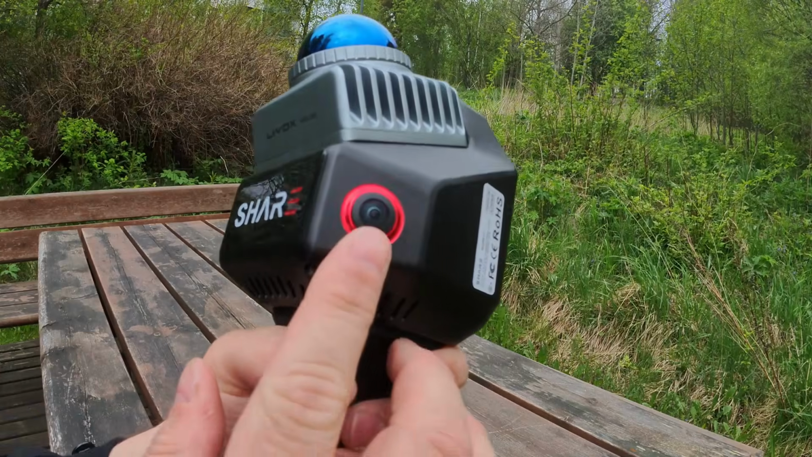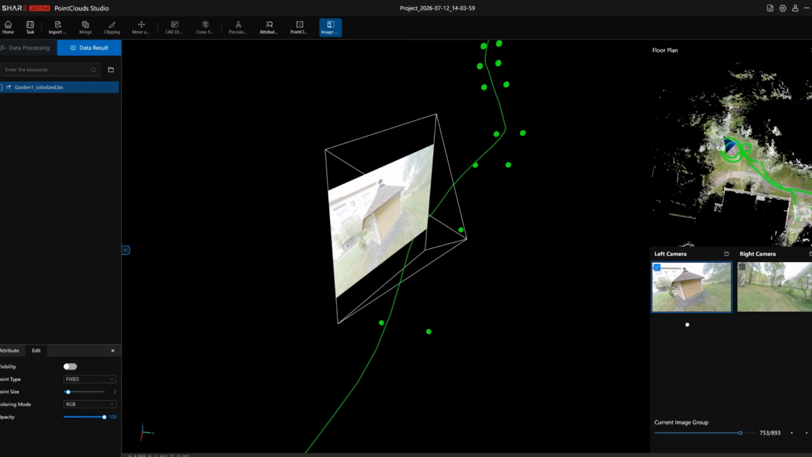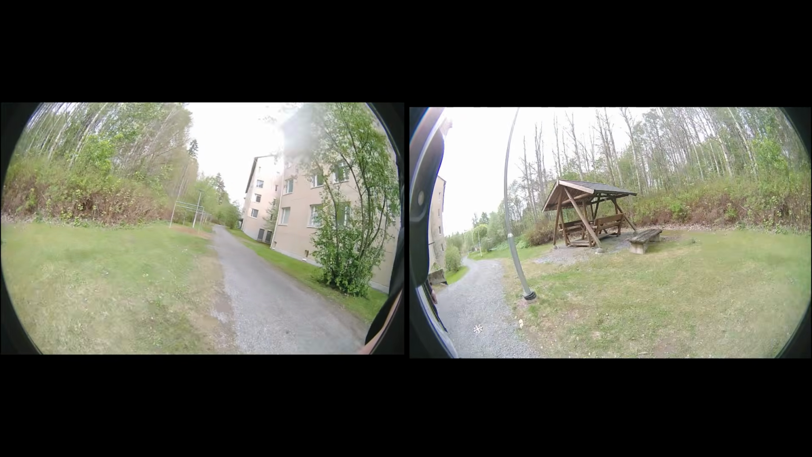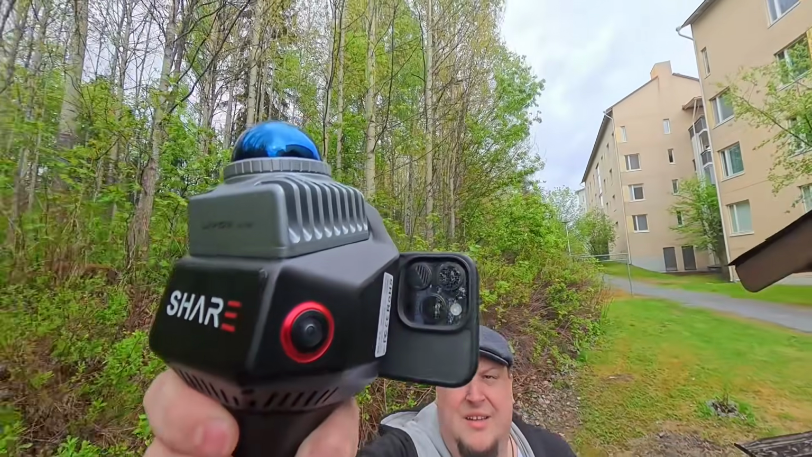The scanner has 2 ultra-wide-angle cameras facing in opposite directions. Each provides an extremely wide field of view, allowing the device to photograph nearly the entire surrounding environment. But the quality of these cameras is not that great.